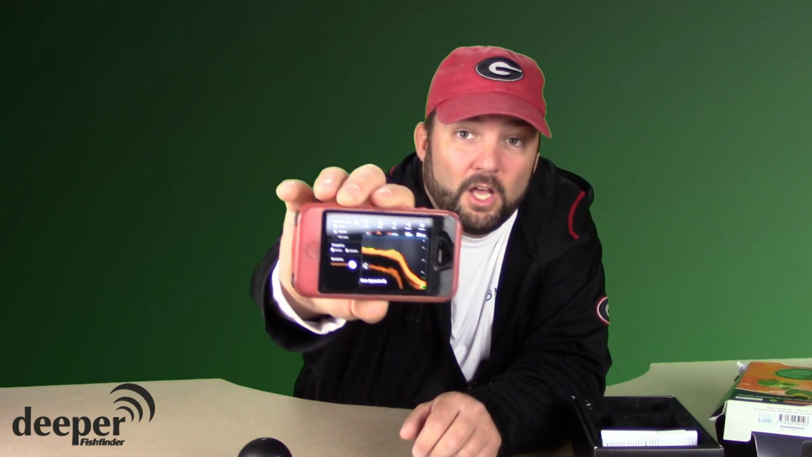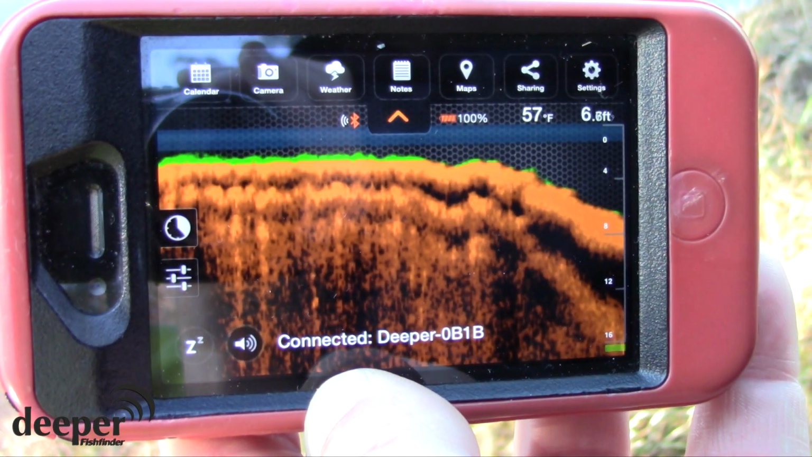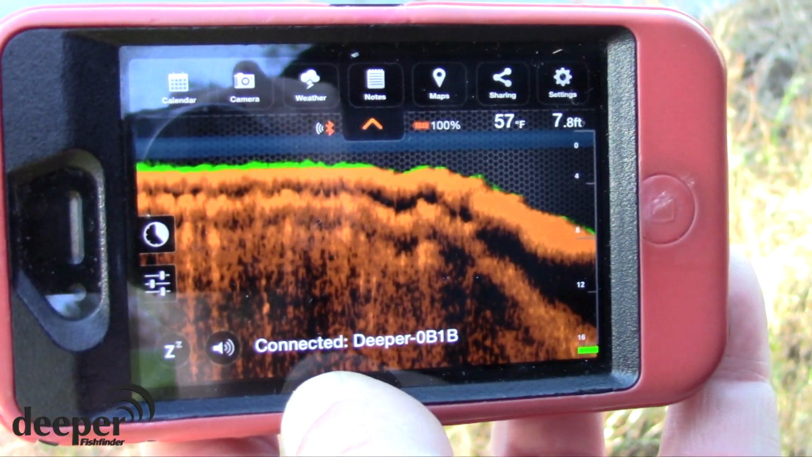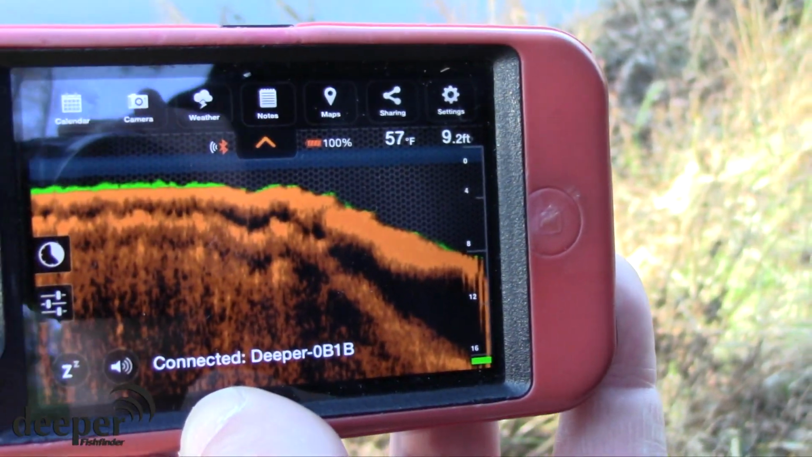When you have it off of the basic mode and on the detailed mode, you can see bottom composition. Especially when they're spawning or looking for spawning areas, you want to know if it's hard bottom or soft bottom. Bass love that hard bottom all year long. They don't like to hang out in those silty areas. So that's critical when you're bass fishing, looking for that hard bottom. The thicker the orange line, the harder the bottom.